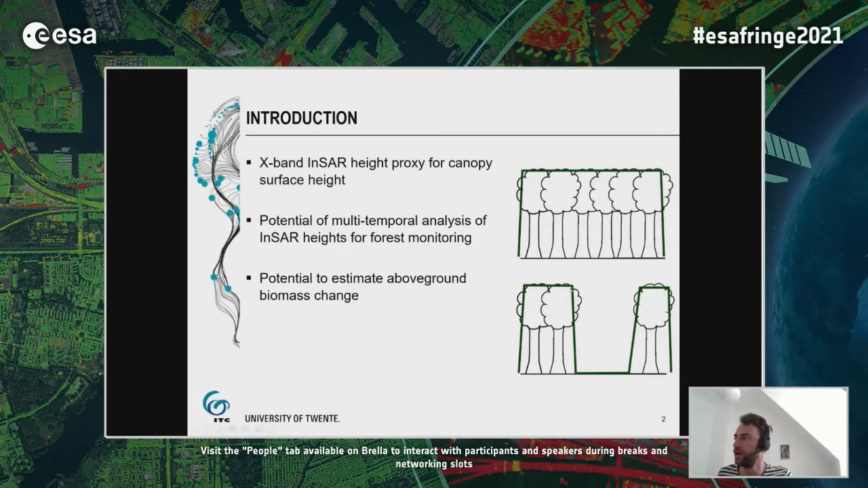For example, in this extreme case, if a few trees were removed or harvested, then of course we see a drastic decrease in the InSAR height, which can be detected as a forest change. Normally people also think that the canopy height or the surface height is linked to the biomass. In turn, this means that biomass change is also linked to InSAR height change, or the other way around. So with an InSAR height change, you can basically also estimate above ground biomass change.